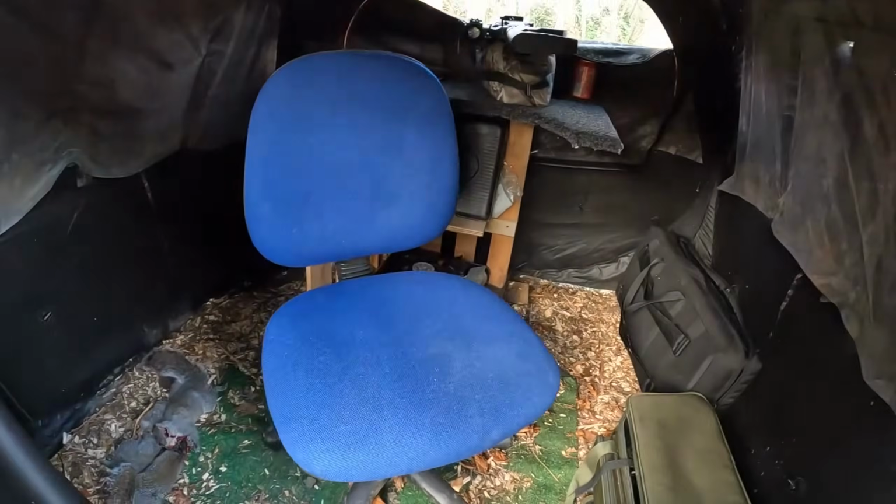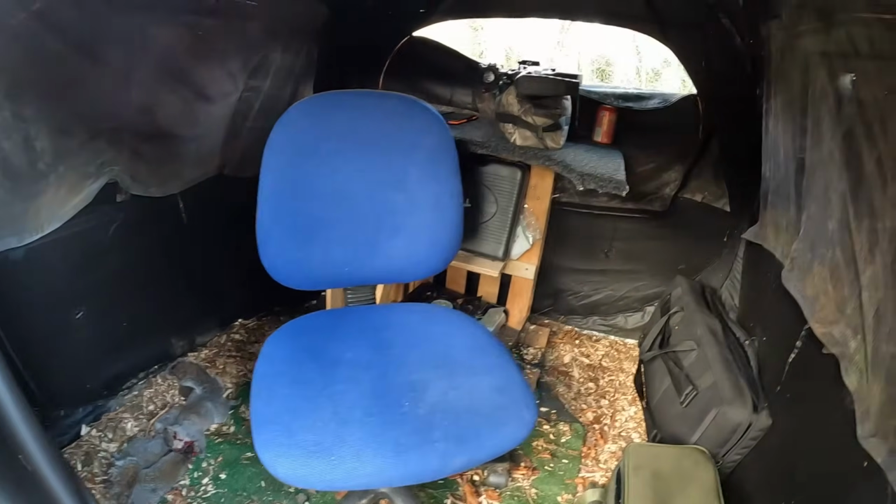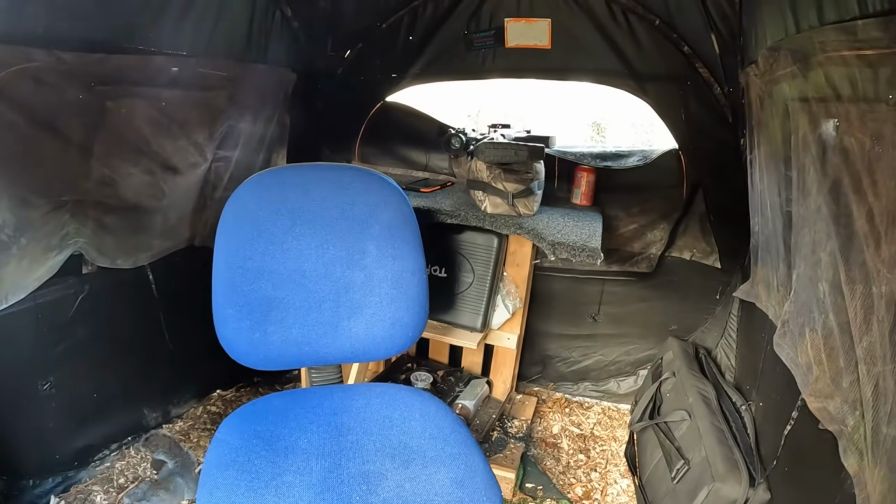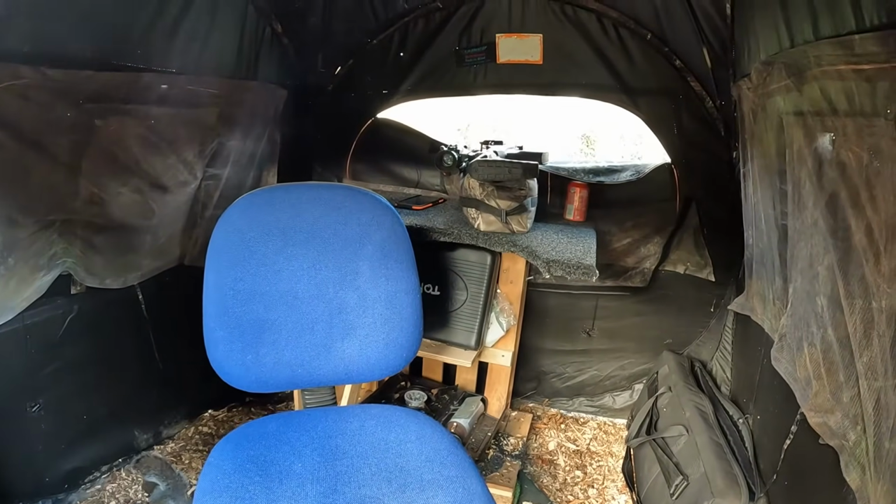And that's the view from the inside. So I've got a nice comfy chair, I've got a shooting table at the front, so it is quite comfortable in here.